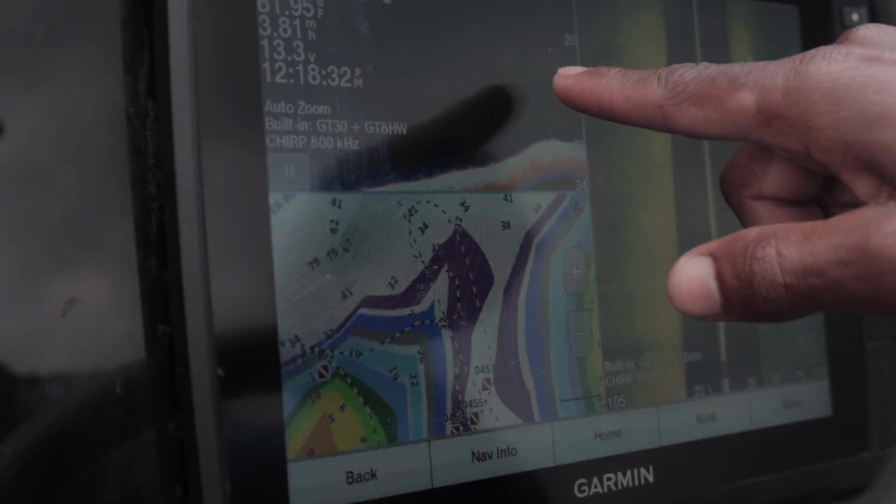Oh, look at those fish. It's 1, 2, 3. There's fish right there. There again, on down view. You see, as soon as I come out of that timber line, let's pause this. This is a good image right here.